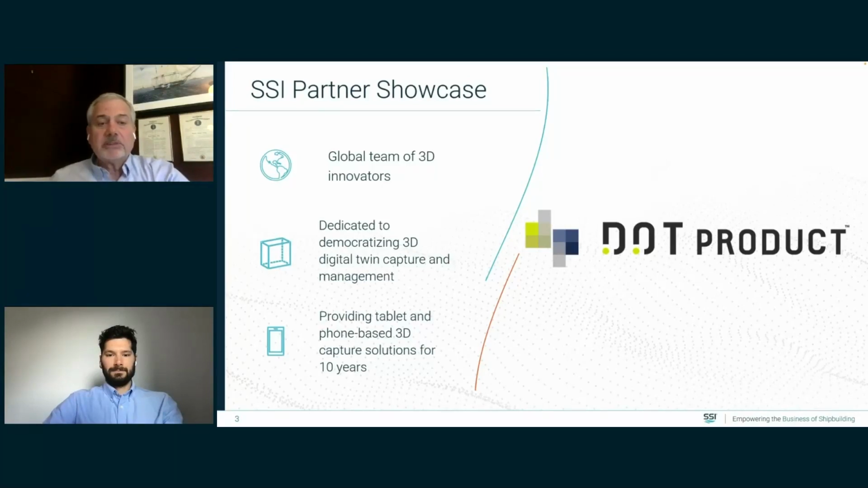DotProduct is a global team of dedicated software innovators. We've been dedicated to making the capture and management of the 3D digital twin easy and efficient. And we're doing that primarily by integrating our state-of-the-art core technology, which is software, with commercial, off-the-shelf 3D sensors and mobile tablets and phone systems as well.